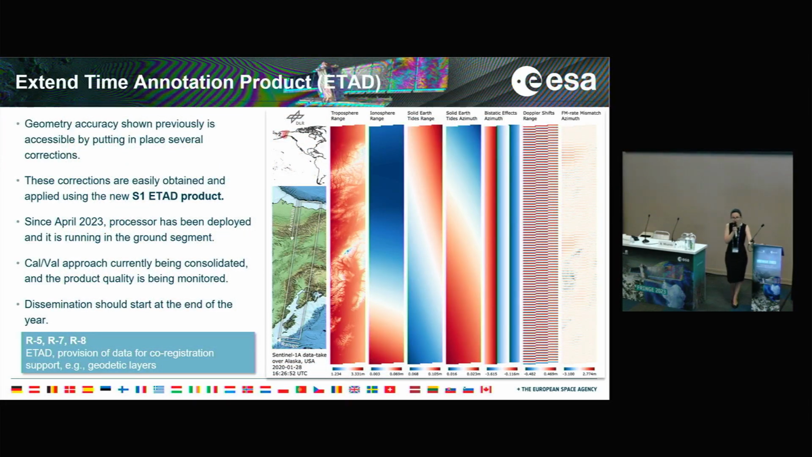Then I want to go to the ETAD, our extended timing annotation product. This was the subject of several of the recommendations, which I list here below. Basically, we know that in order to collect this very high geometric accuracy, we need to put in place corrections. These are sometimes straightforward, sometimes not, and definitely not for all users. So the idea was to create this layered auxiliary product that would allow one to achieve this very high geometric accuracy.